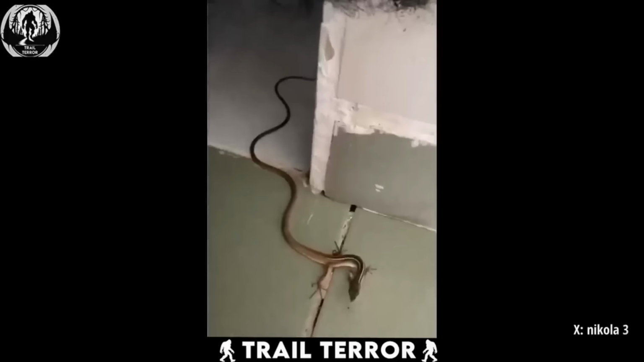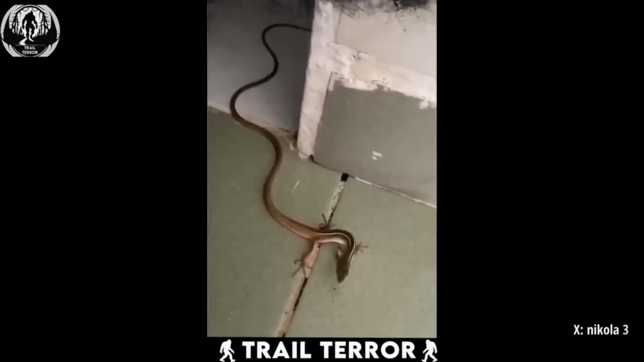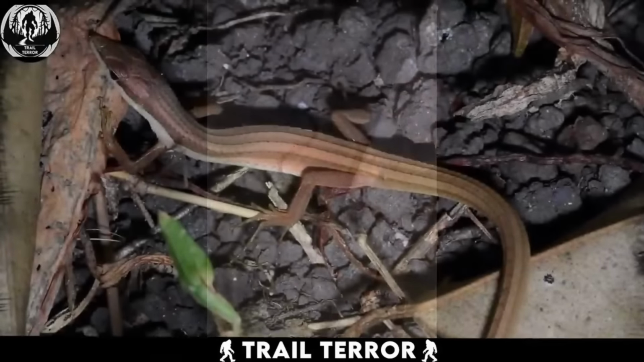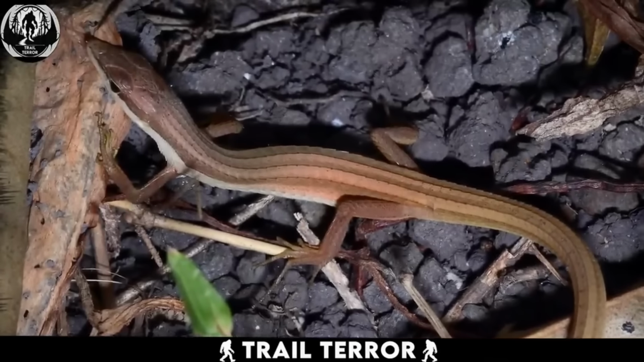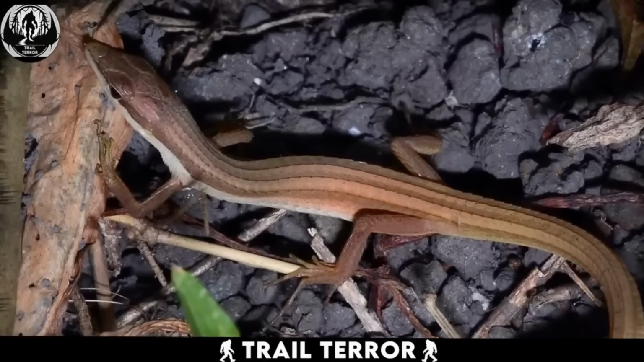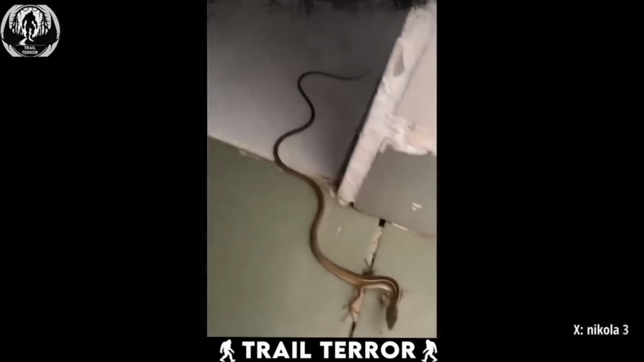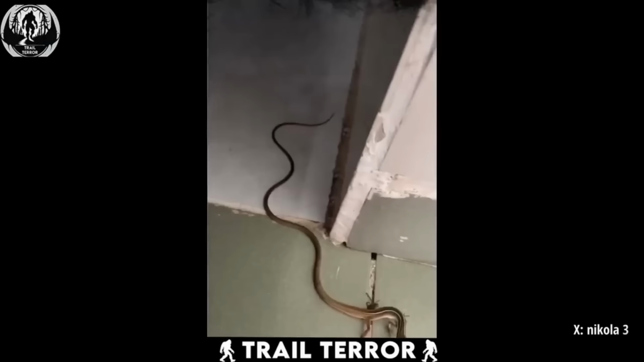But don't freak out and start worrying about sprinting snakes taking over your yard. What you're looking at is actually a species of lizard called the long-tailed grass lizard. Their tails are crazy long, usually more than 3 times the length of their body. Oh, and good news, they're totally harmless. So, if one shows up in your backyard, no need to panic.